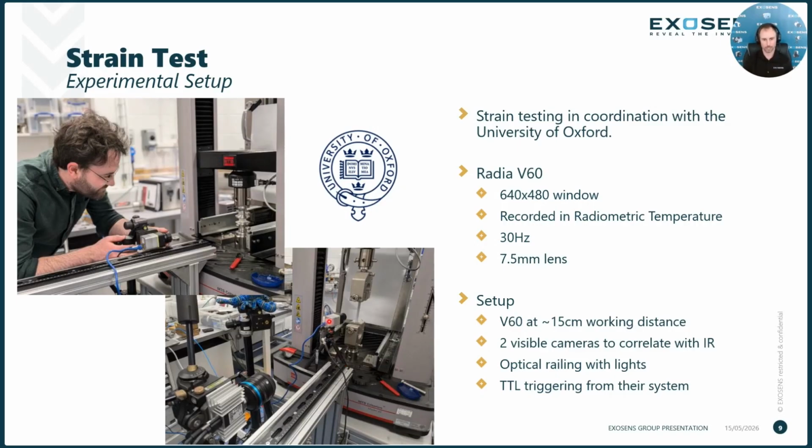Okay, we have the V60 here. We can see the close proximity working distance, about a 15 centimeter working distance. Some optical railing with lights, visible cameras that were used to correlate with IR, and then of course a TTL triggering system in order to work everything together in sync. The V60 was used at a frame rate of 30 hertz and a 7.5 millimeter lens.